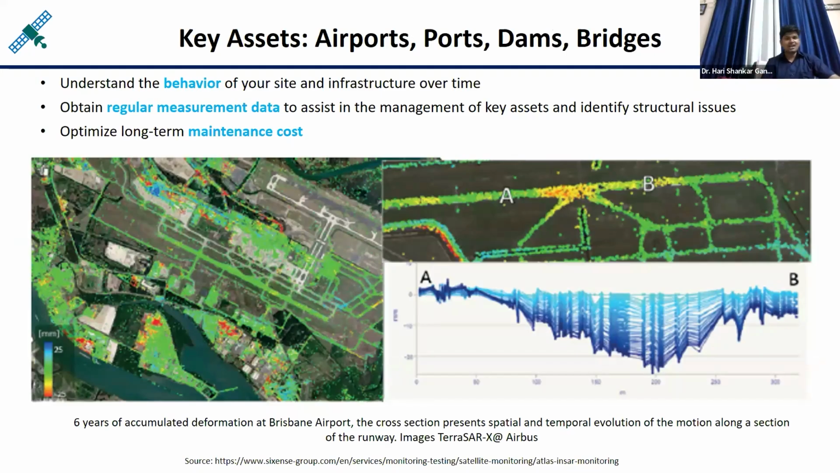And you can check the health of the airports, ports, dams, or the bridges. You can see this is the bridge structure. This portion of the bridge is basically deformed. How much it is deformed, that kind of time series can be derived from the SAR interferometry.